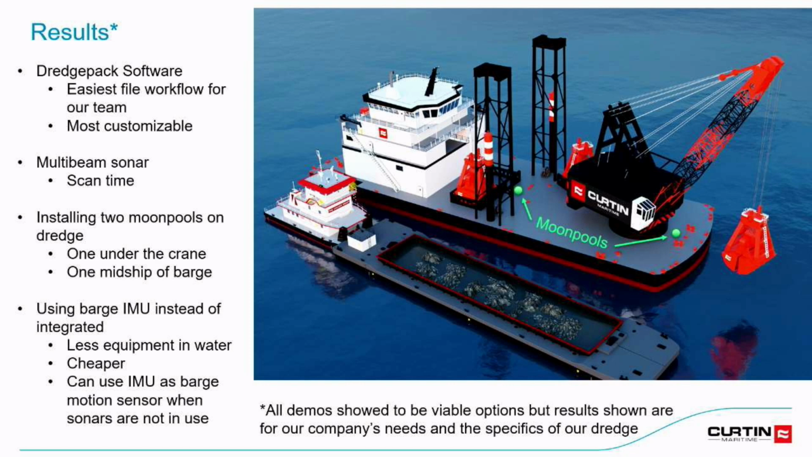But I decided we do kind of want another moon pool just in case we're digging very silty material and all that sonar data is unusable. We want to be able to have at least data that's maybe a little bit behind, 20 minutes, 30 minutes behind, but at least the operators will see what they've been doing for the last 30 minutes, and they can make changes if they wanted.